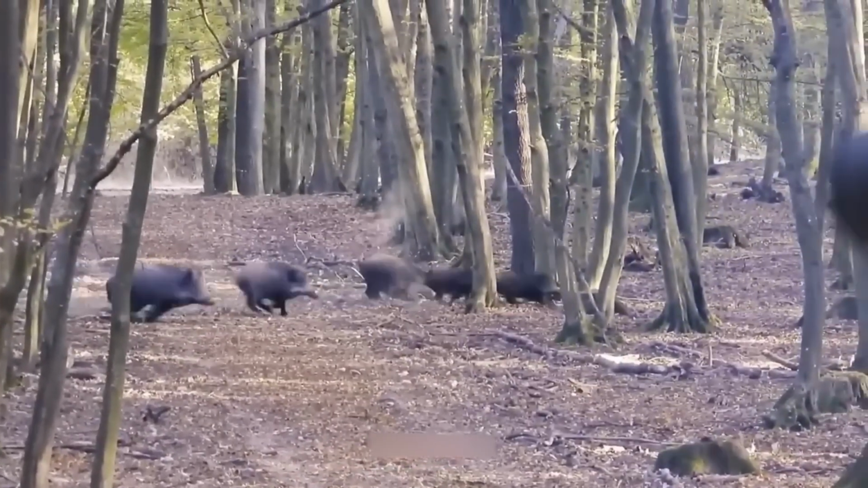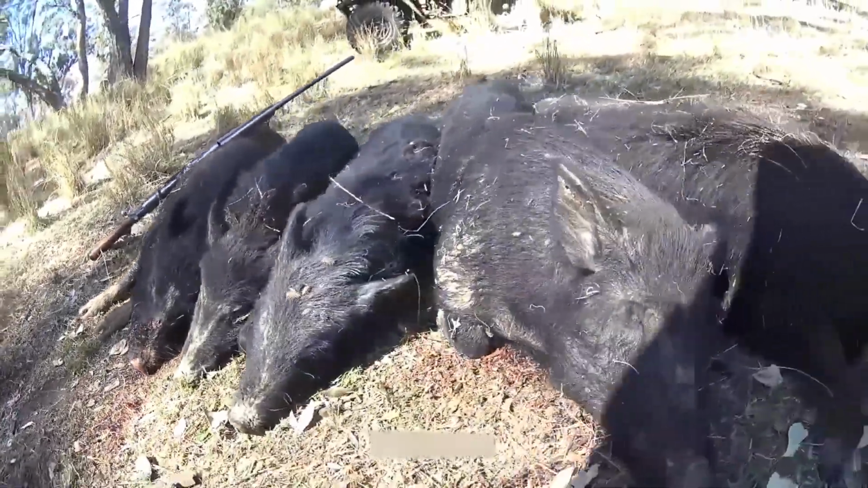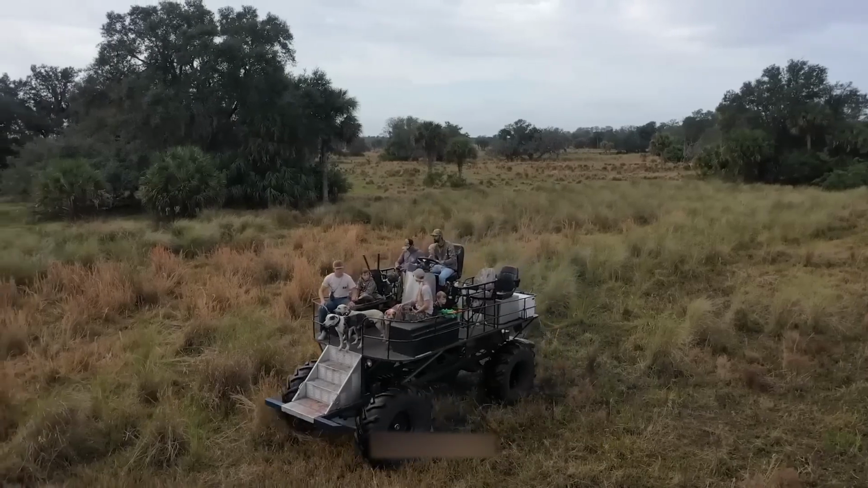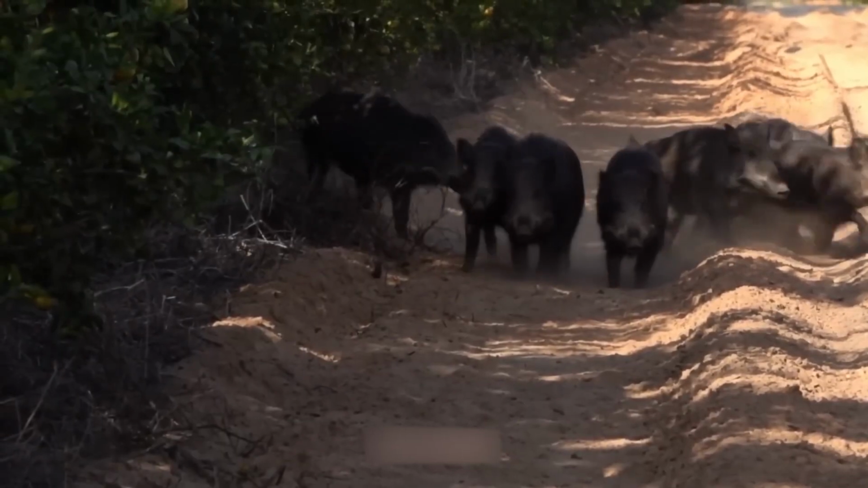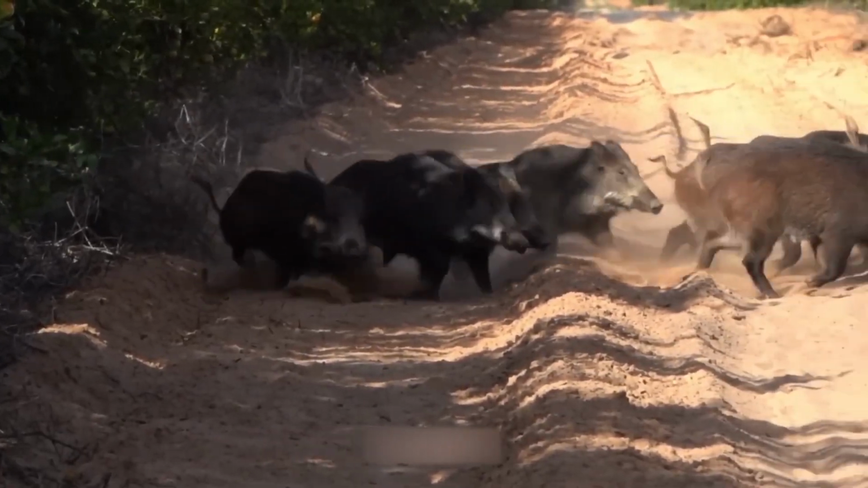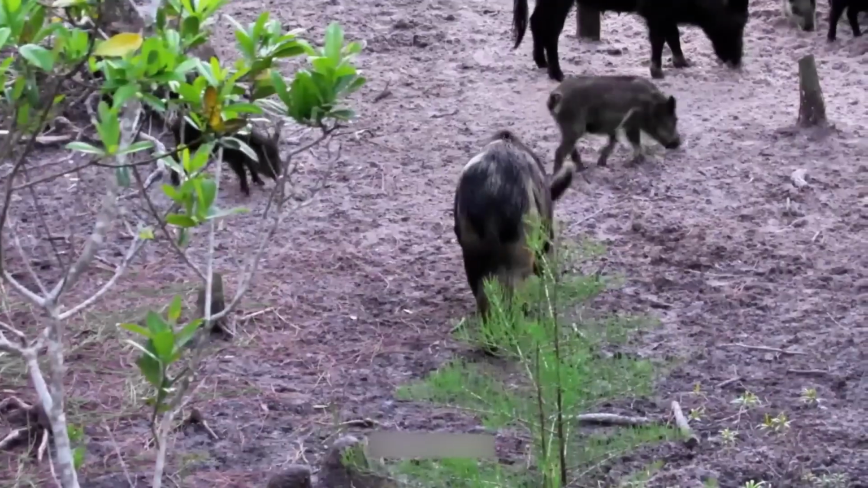The terrain here was wide and easy to navigate, but that didn't make the job simple. At the first shots, the herd exploded in every direction, forcing us to track targets on the run. We managed to drop several, but it was a constant battle. Even in a region teeming with boars, hunting them is no walk in the park. They've learned to recognize gunfire, and now they're sharper, quicker, and far harder to pin down.